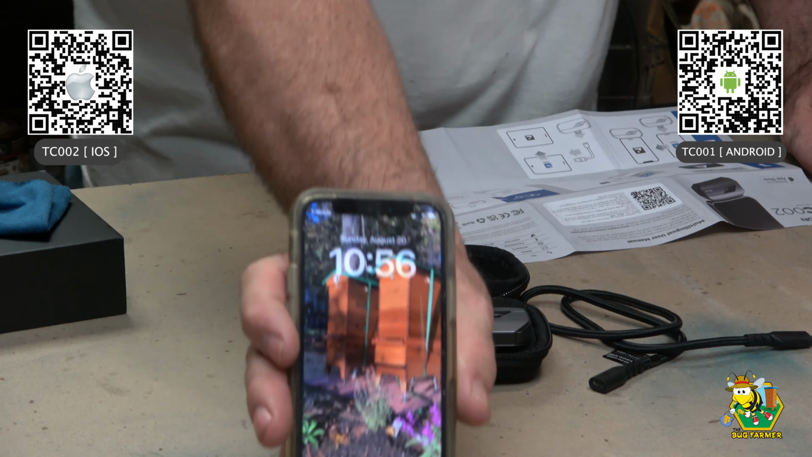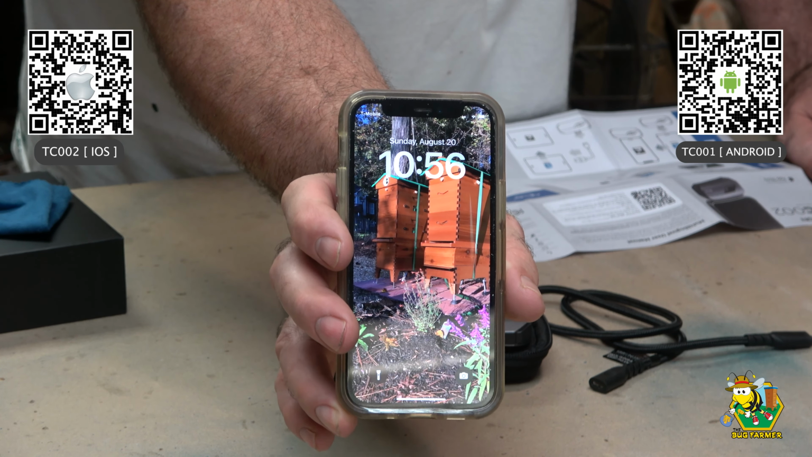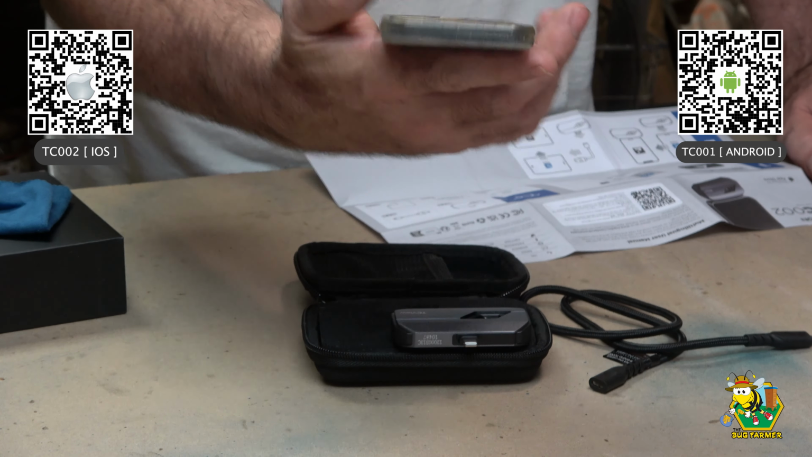There are my beehives. I've got them right there in front of my phone. Remember that? Well, some of you have been around for a while, remember that. That's from back when the channel started.